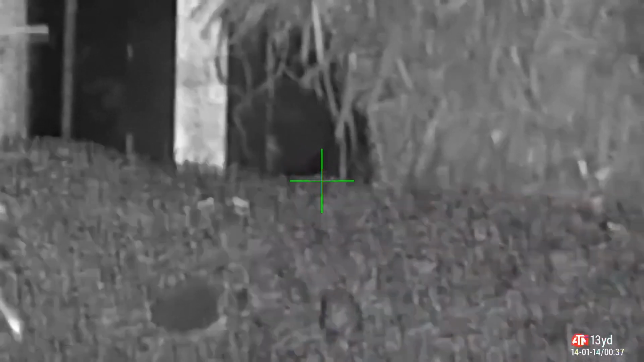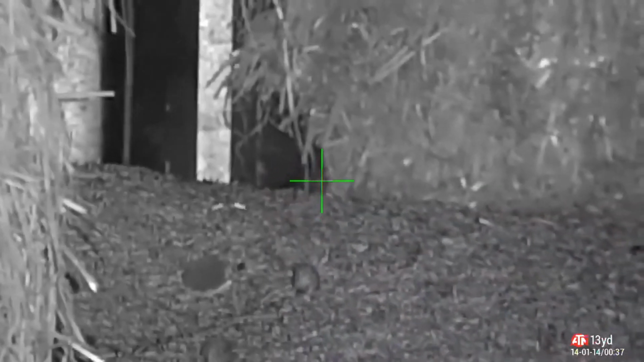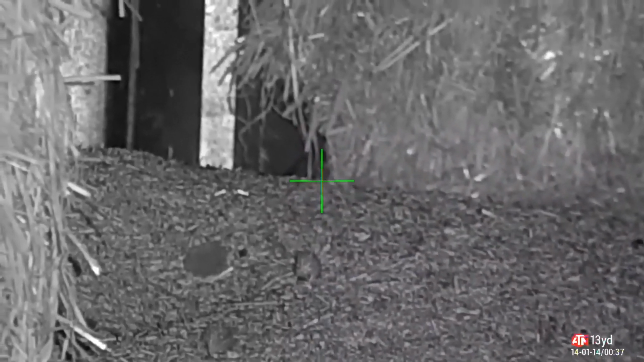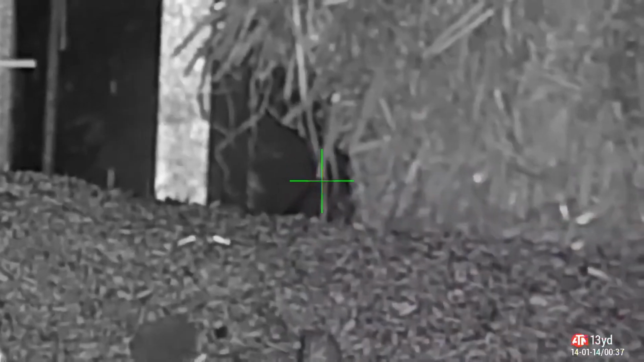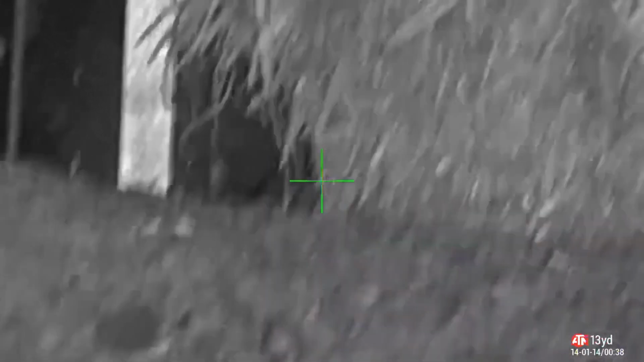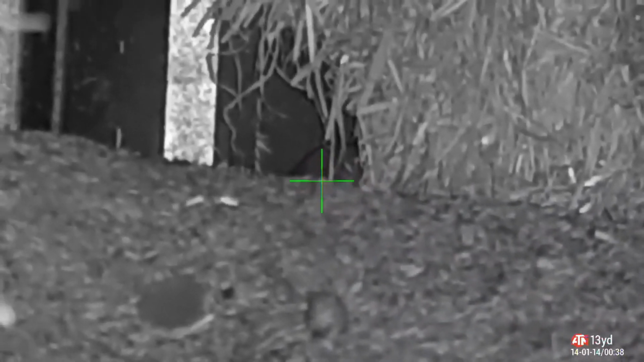Three guesses where we are. We're over by the straw again. Now this rat's come out. I thought it had turned around like the previous one did, so I couldn't get a shot on, but when I was watching it, that's why it's a little bit blurry and juddery because I'm zoomed right in here. I think I'm about 13 times mag, and it's a digital magnification, so that's why it's a bit pixelated.